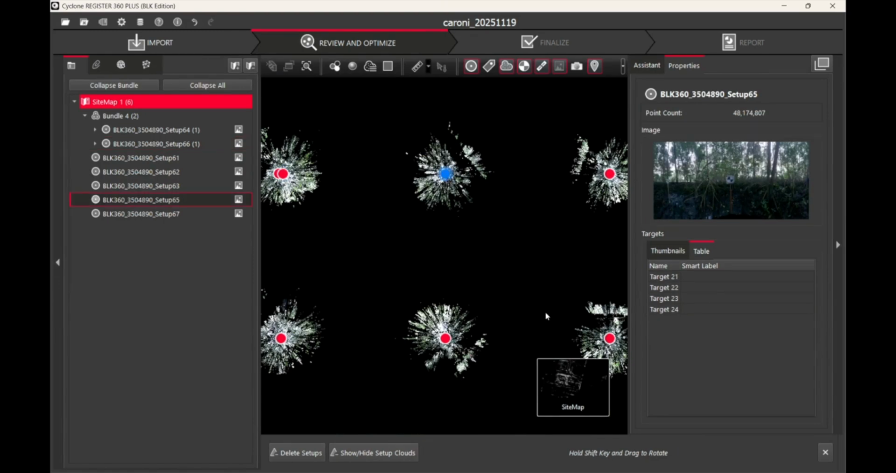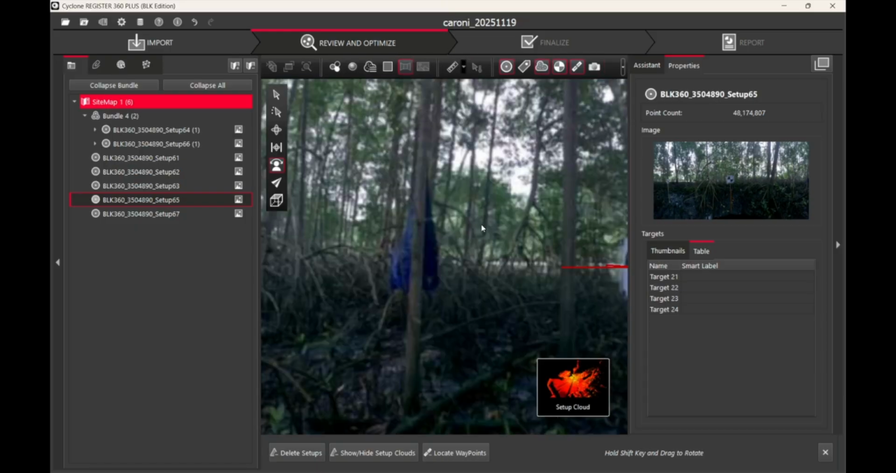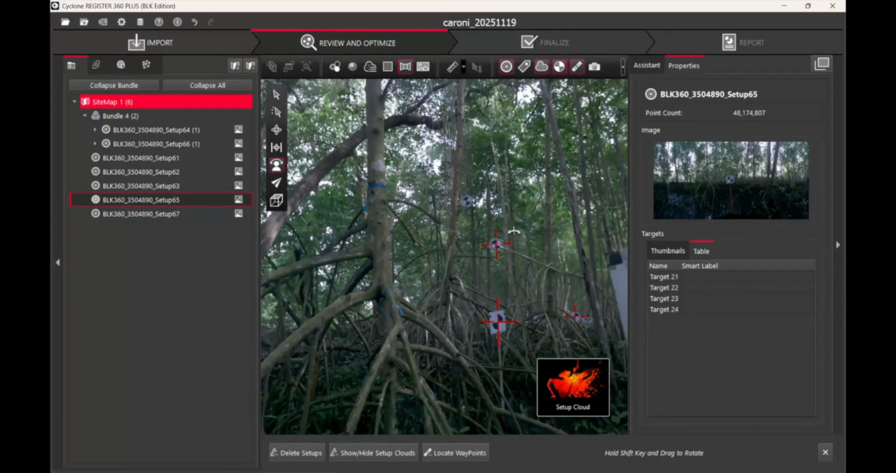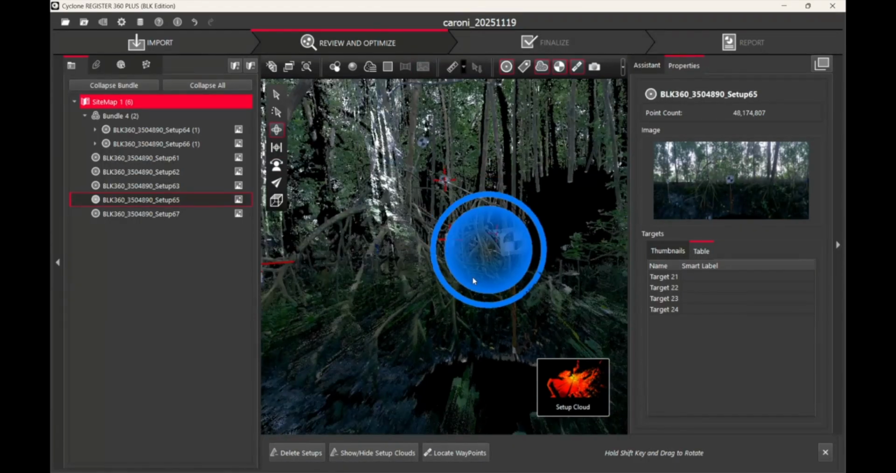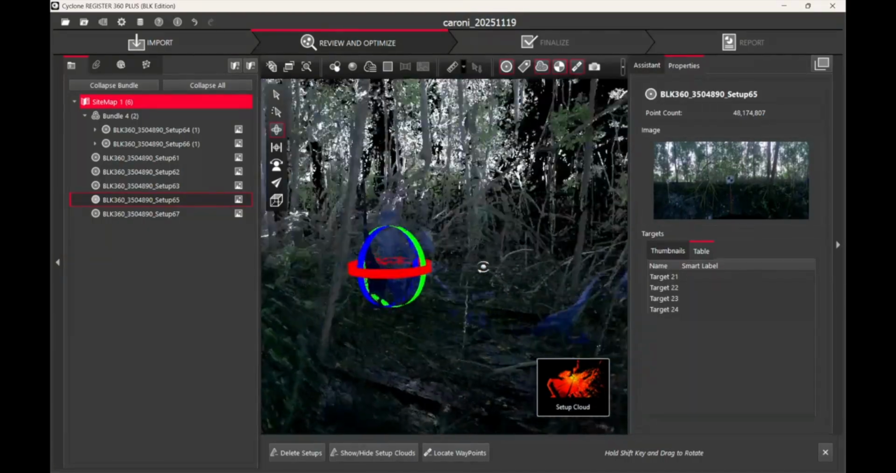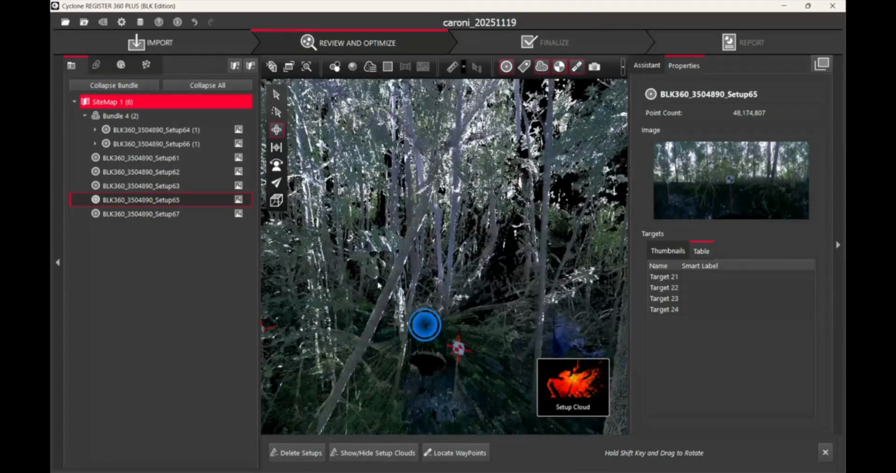If we click on this individual scan, setup 65, and we go to setup cloud, again, here we are seeing this individual scan, setup 65, from the perspective of the scanner and the image. But we can switch to point cloud view by clicking on the orbital option in the controls on the top left.